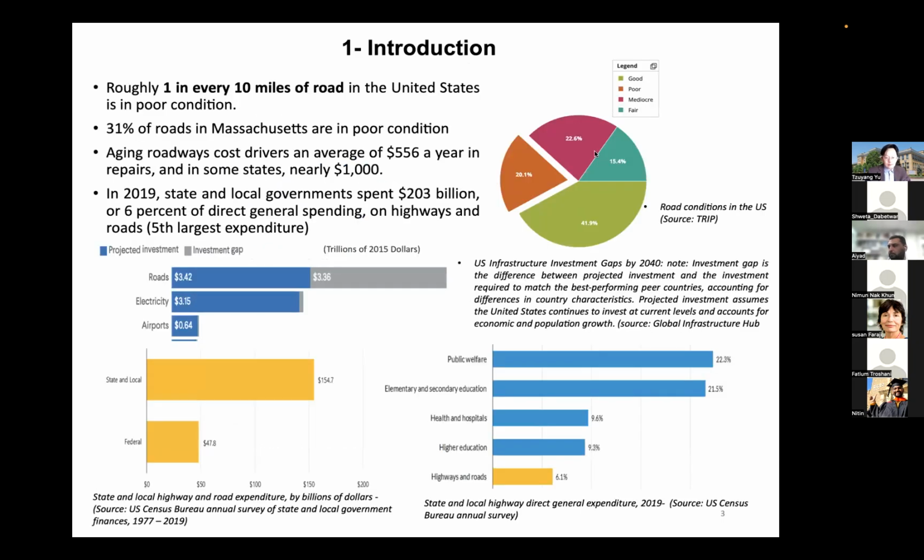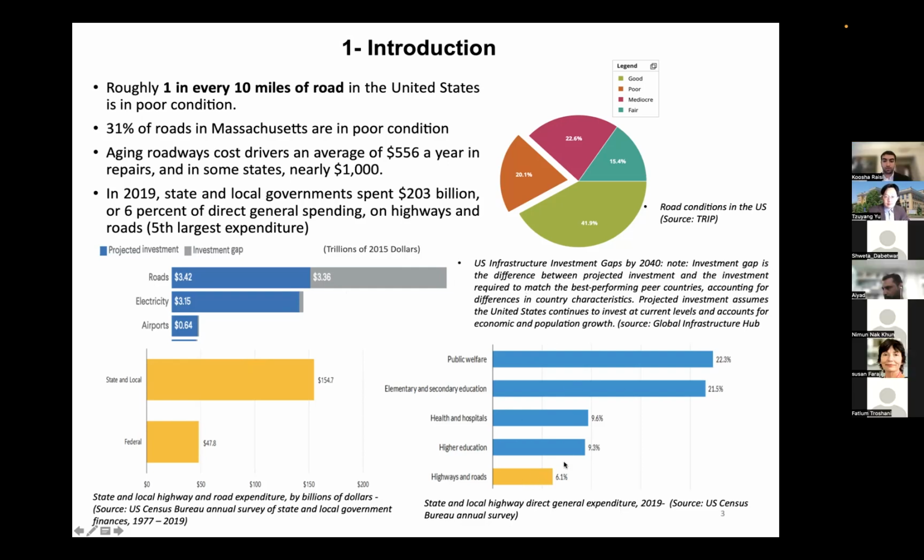As you can see in the pie chart here, 20% of all the roads in the United States are in poor condition. And by 2040, we're going to reach a $3.36 trillion investment gap compared to other developing countries. As you can see here, the general expenditure in 2019 shows that state and highway expenditure ranks 5th in the total budget, which is a very, very high number.